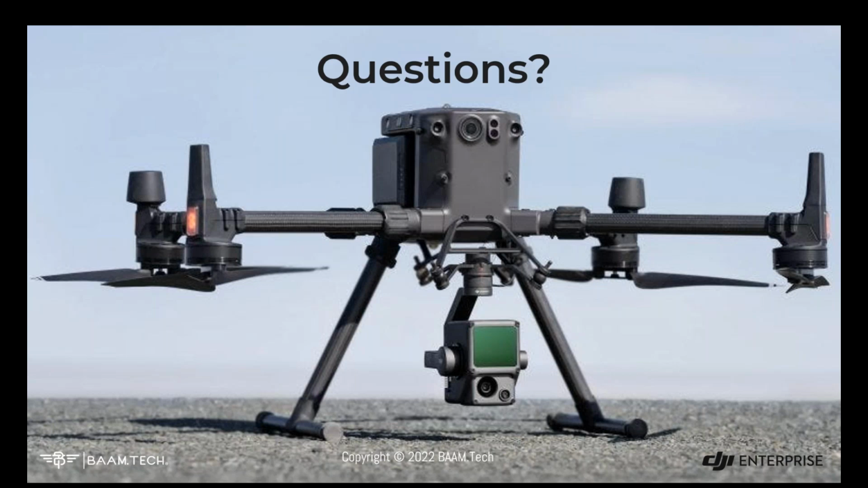How deep can the L1 sensor sense in terms of shallow water depth? So L1 is not a bathymetric sensor, so it doesn't do underwater.